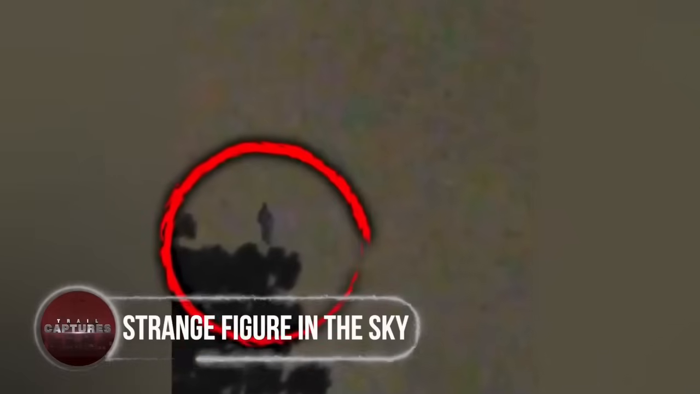Strange figure in the sky. What would you do if you were simply trying to take in the sights when you suddenly notice this bizarre creature gently descending from the sky? According to the man who recorded the video, the strange figure appeared to be a man gliding through the sky before slowly descending to an unknown location in California.